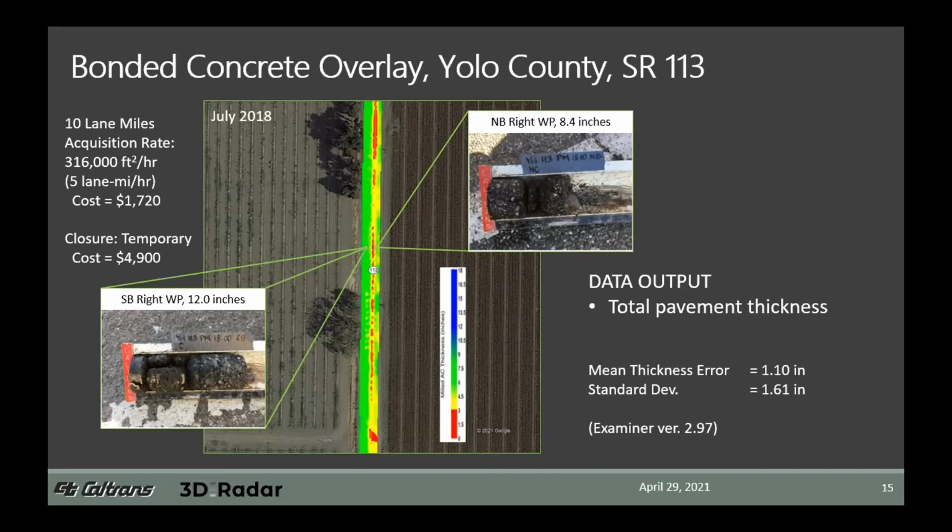Another one that was very notable was that there was poor location info for these cores. The cores were not geo-referenced. They were collected based on post mile and wheel path location. So along the direction of travel, they were only good to the nearest 0.01 miles, so that's about plus or minus 50 feet. And transverse location was only good to maybe about plus or minus a couple of feet. So we really didn't have a good handle on where those cores were.